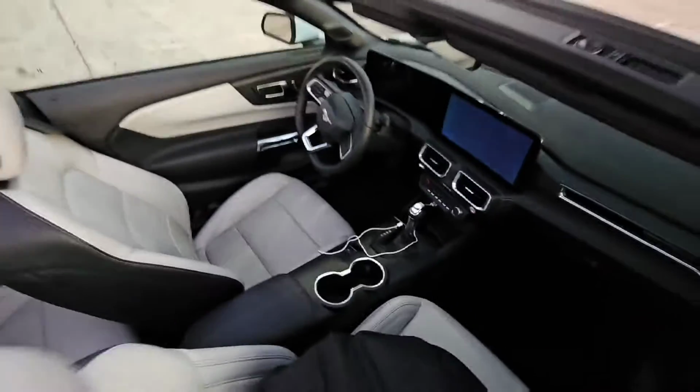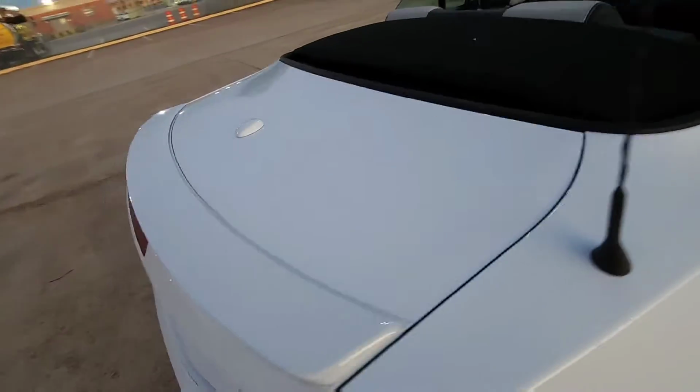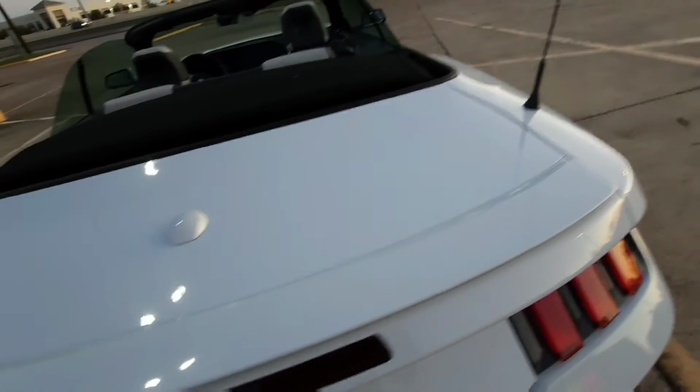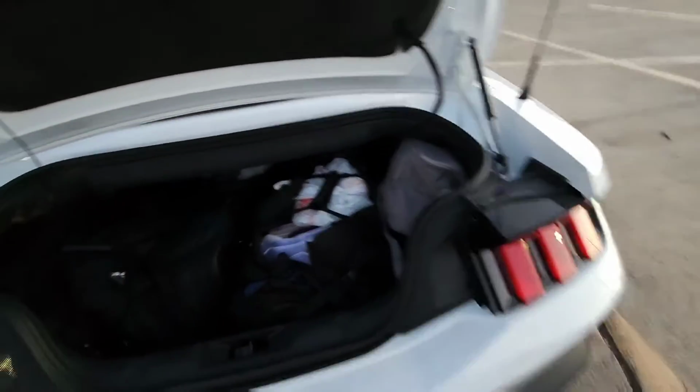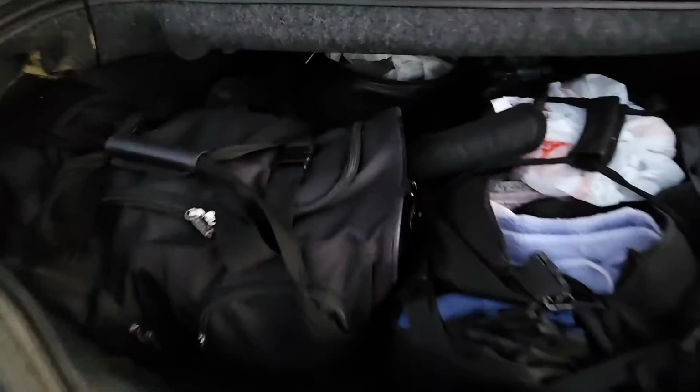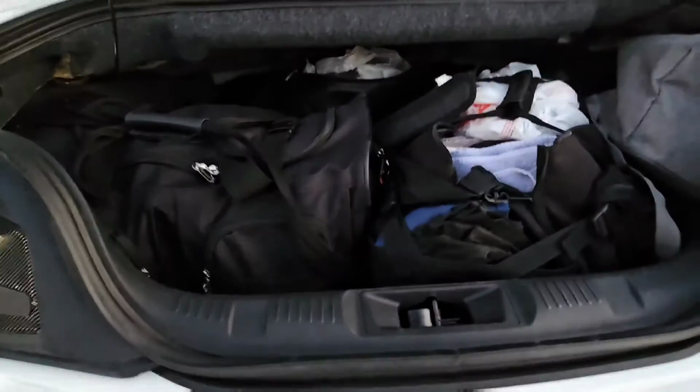Awesome little cockpit area, and trunk space is actually pretty decent. I have like 3 carry-ons and some various storage stuff, and it fits. Even though it's a little bit compact, it fits.